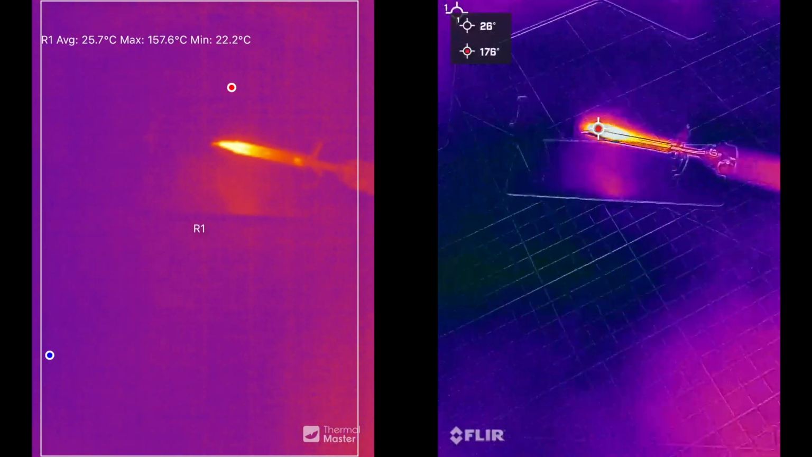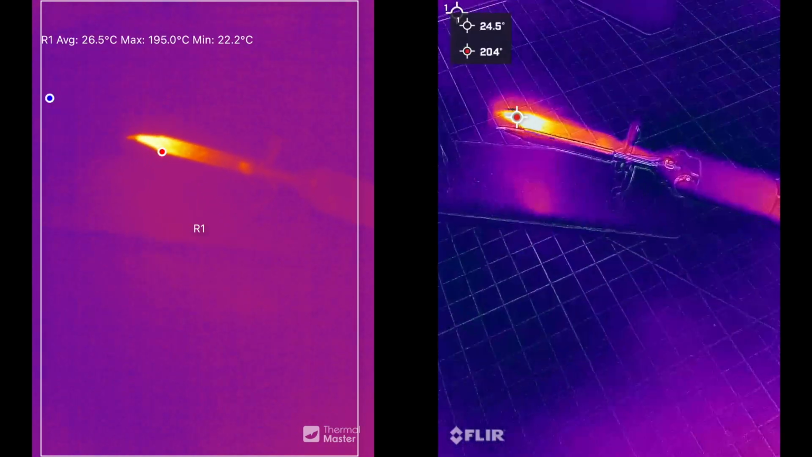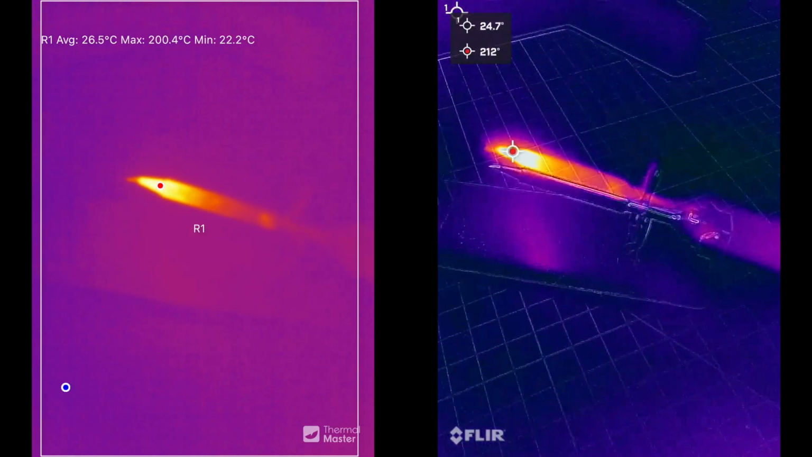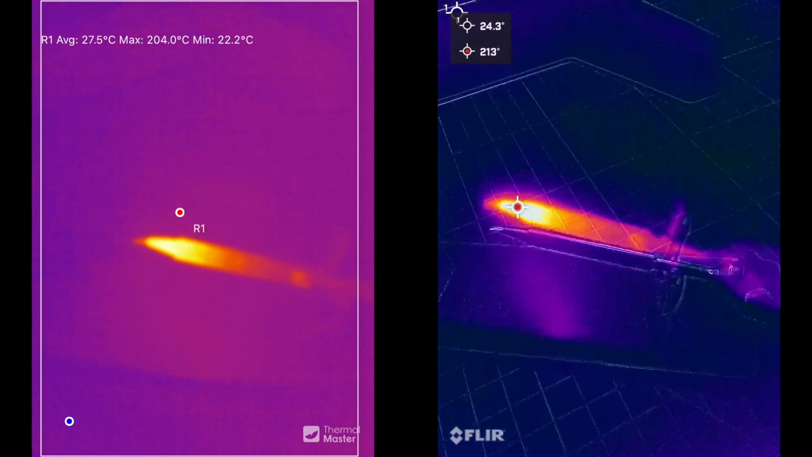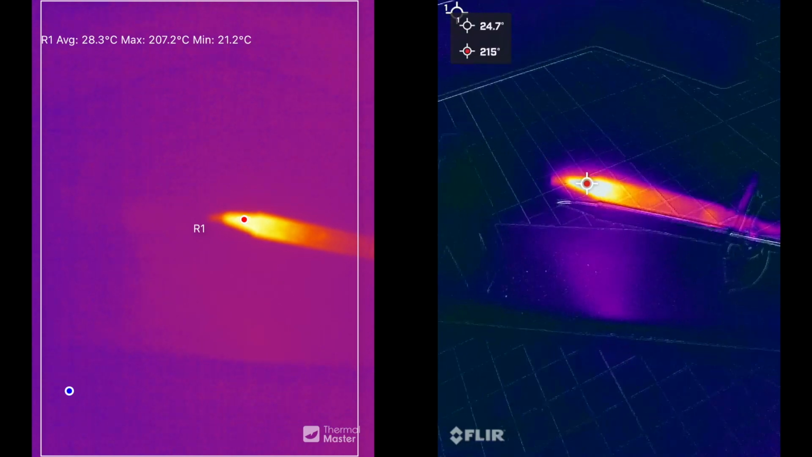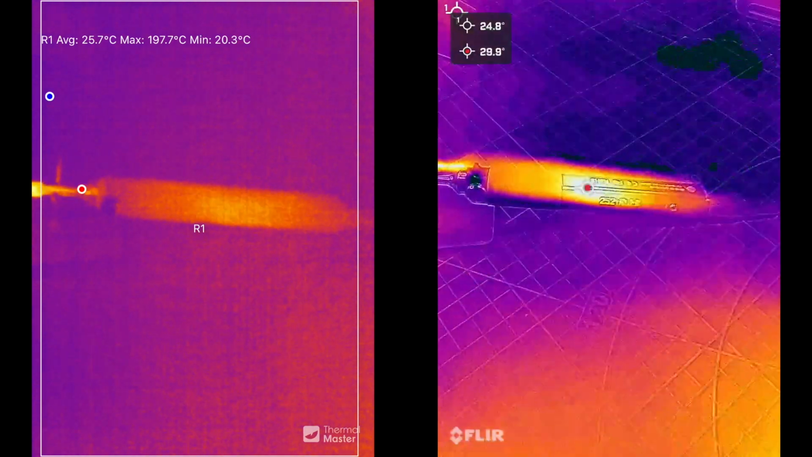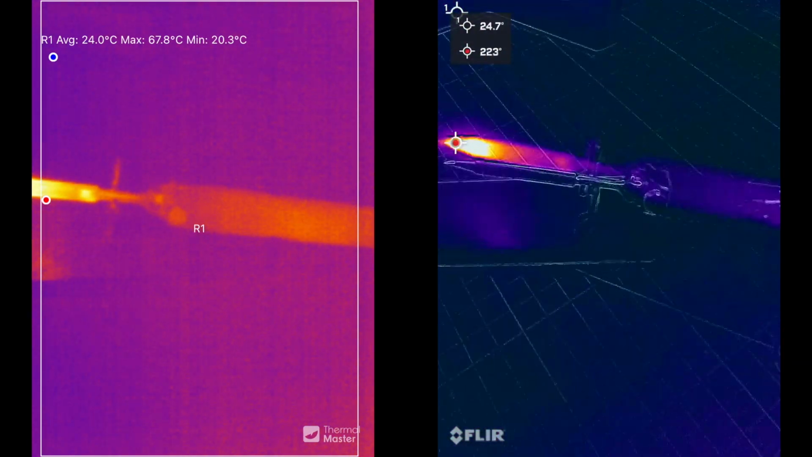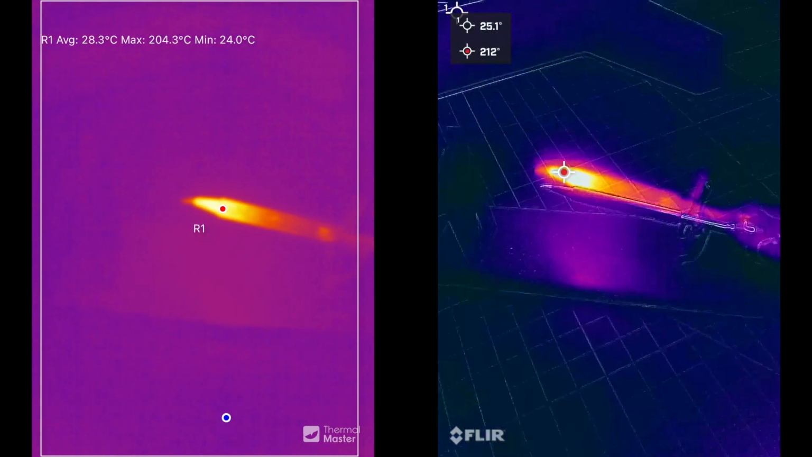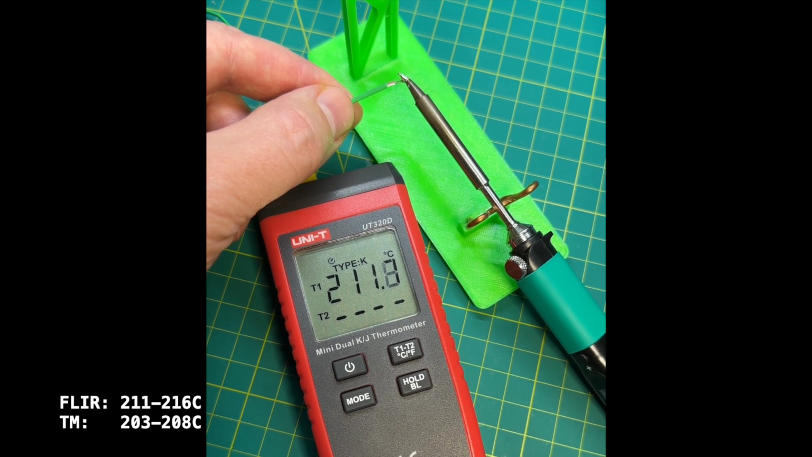For the next test, I wanted to do a temperature accuracy comparison. So the soldering iron is set to 230 degrees, but its actual temperature is slightly lower. By the way, as I mentioned, here you can see the misalignment in FLIR between the image and the actual object. For this test, I set emissivity of both cameras to 0.6, which should account for the semi-gloss finish of the soldering iron tip. One downside of Thermal Master you can see here is their hotspot tracking is a bit lagging behind the image. For reference, this is the actual temperature of the soldering iron tip.